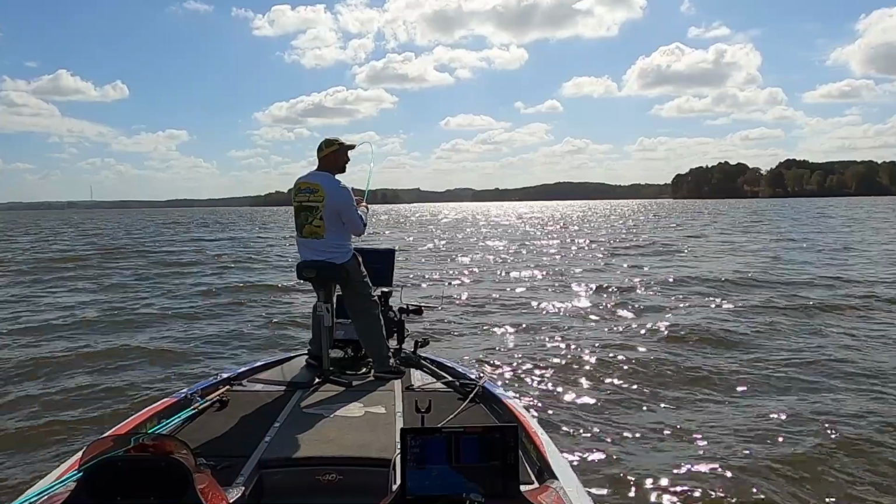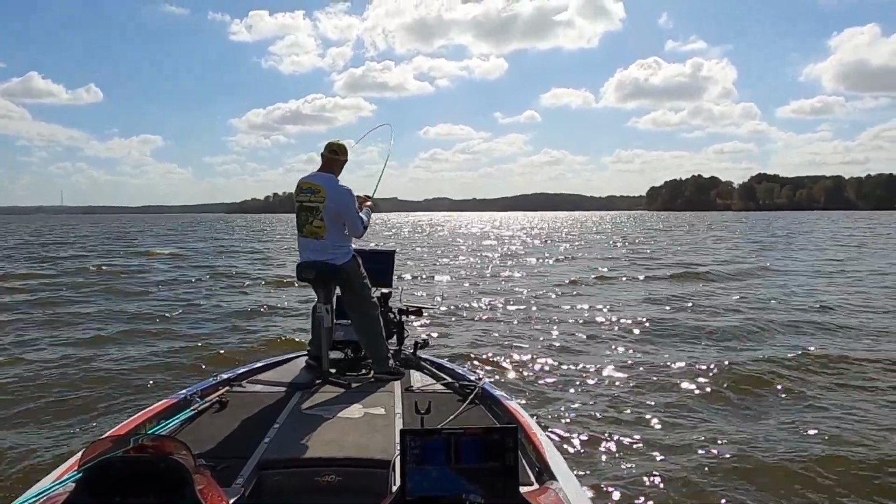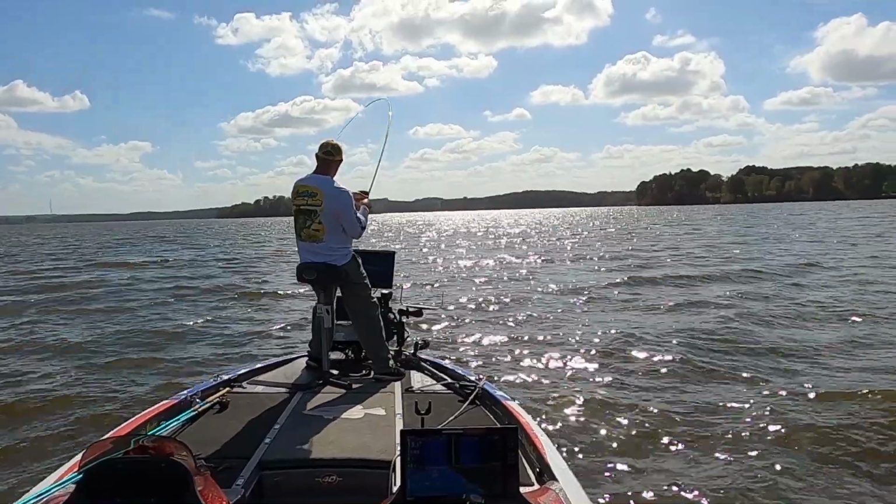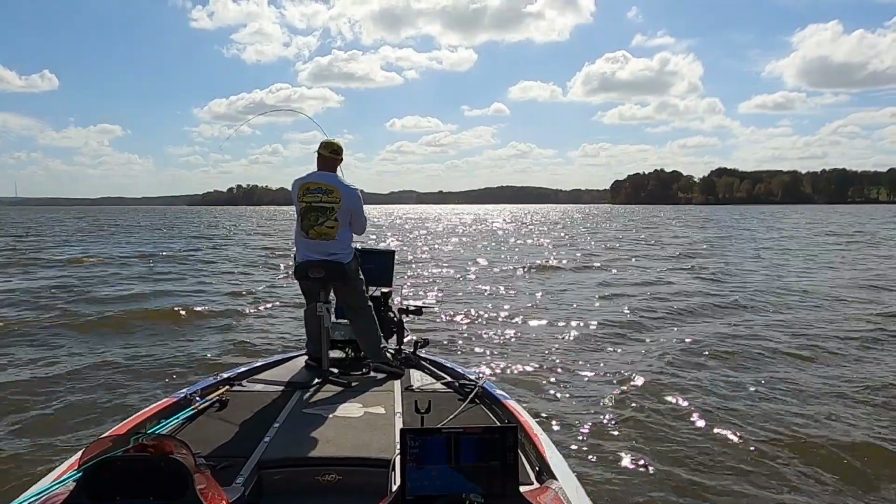Sometimes they'll fool you when they're sitting there. And you know, some of these fish are so big, you can see that tail kick down there. They're swimming around. Not everything's sitting still, so you got to try.